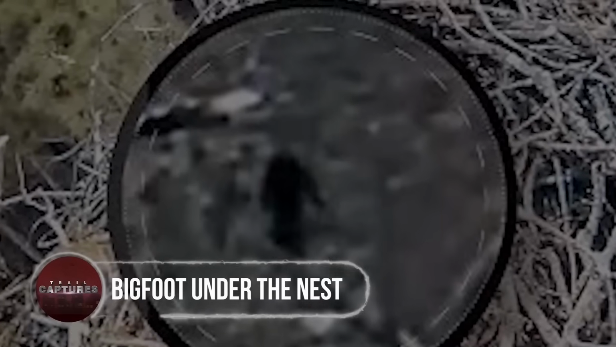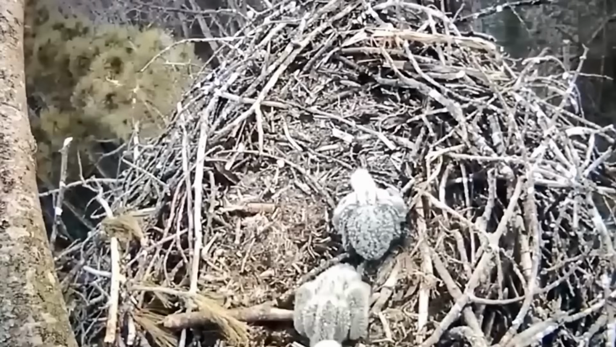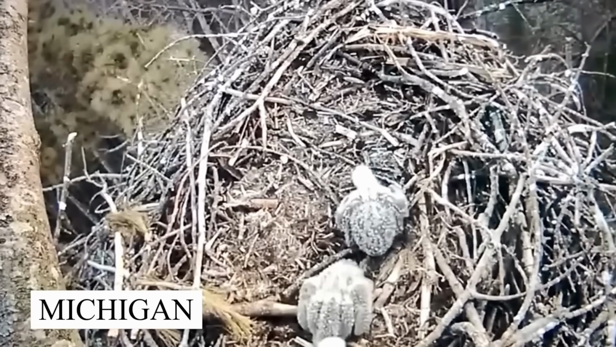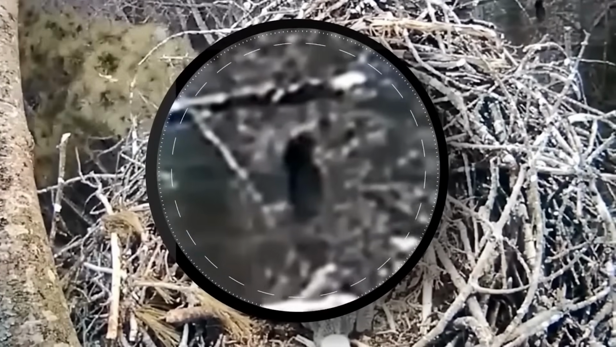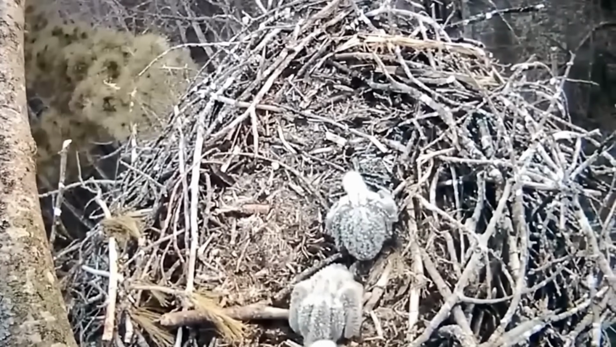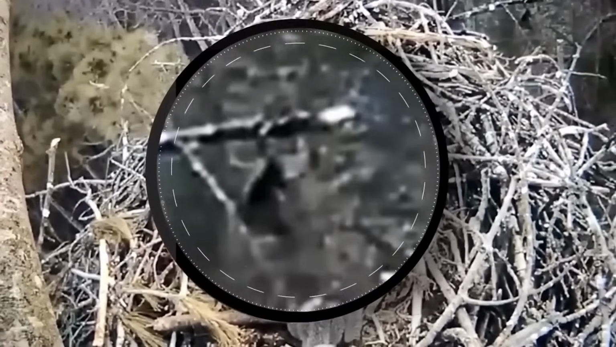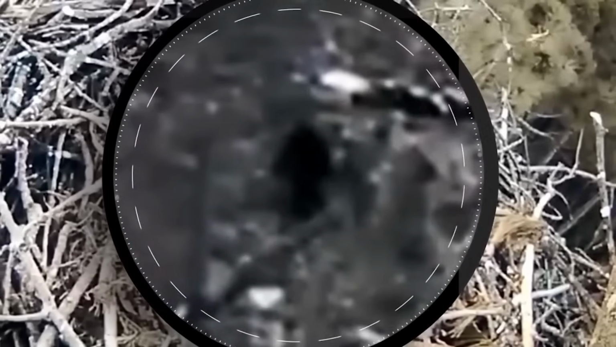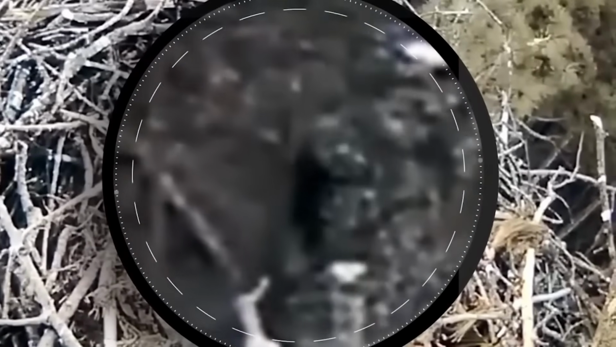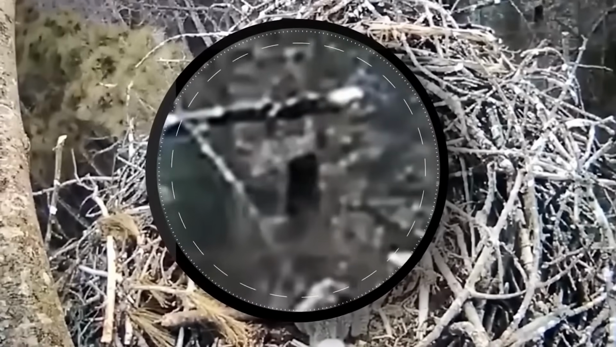Bigfoot under the nest. In September 2016, a trail cam installed somewhere in the woods of Michigan State to film tiny eaglets captured something really spooky. Initially, all went well, as the camera placed right above the nest was filming the adorable bird moments. Then, suddenly, from behind one of the trees below the nest, appeared a black bipedal creature that walked away. However, due to the blurred image, it's hard to identify the creature, but many people stated that it was a Bigfoot, as nothing huge and bulky was ever spotted in that area before.